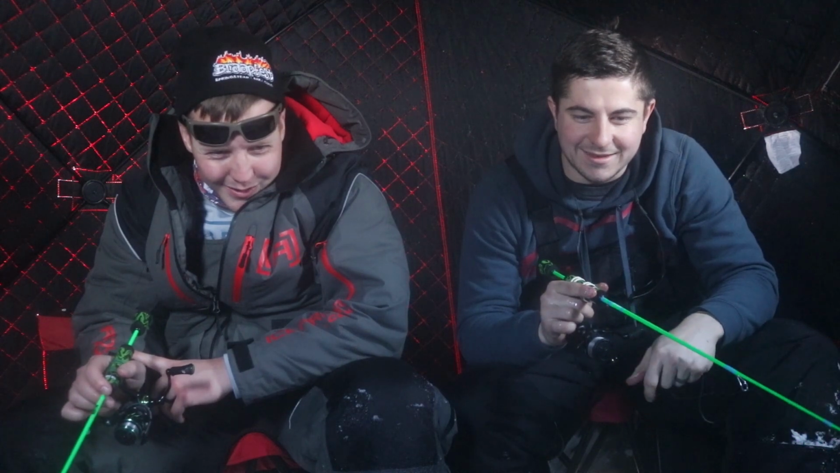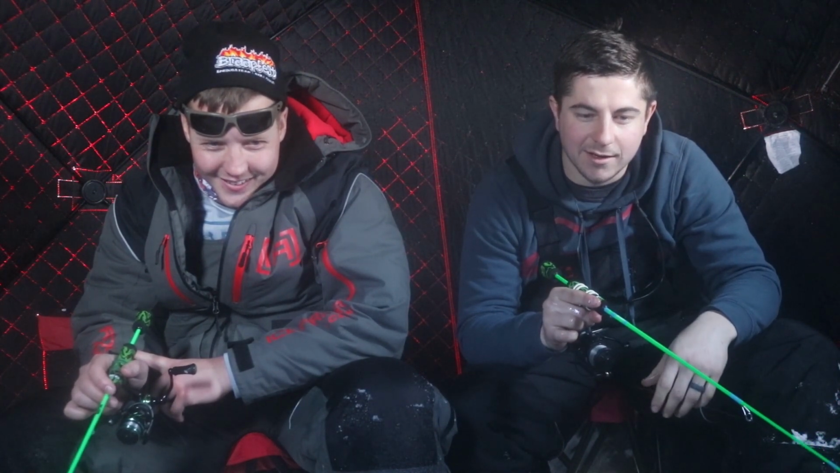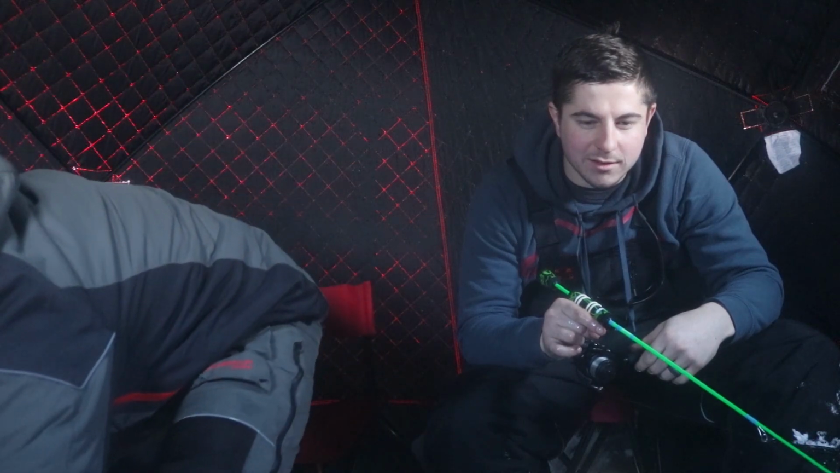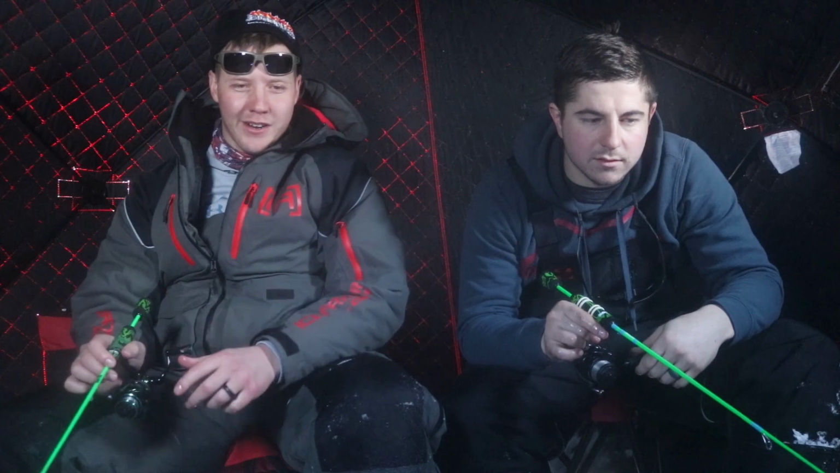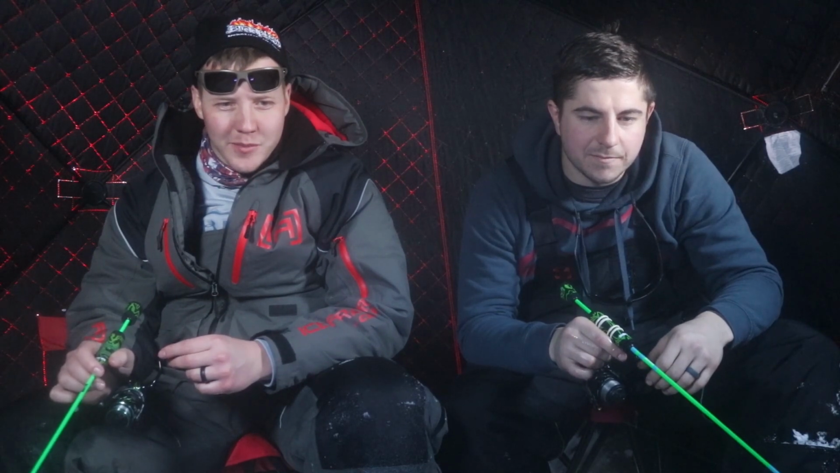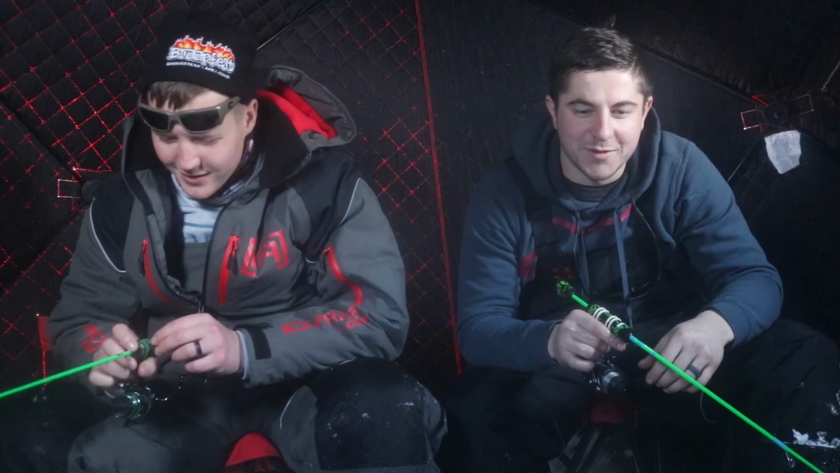I love catching big crappie. Definitely the most fun ice fishing I've had in a long time. This might be the most fun I've had probably ever. I had a really good one last year pike fishing, but something about catching them on a rod. I prefer 100% catching it on a rod, especially when it's a Meg's rod. Yeah. These things are absolutely amazing.